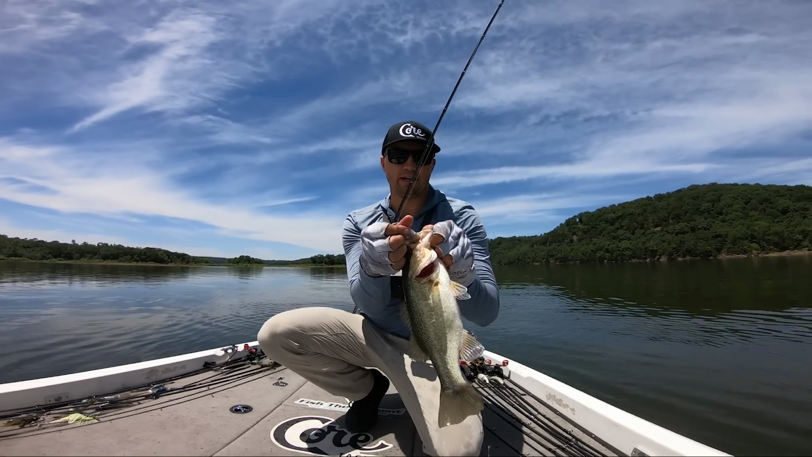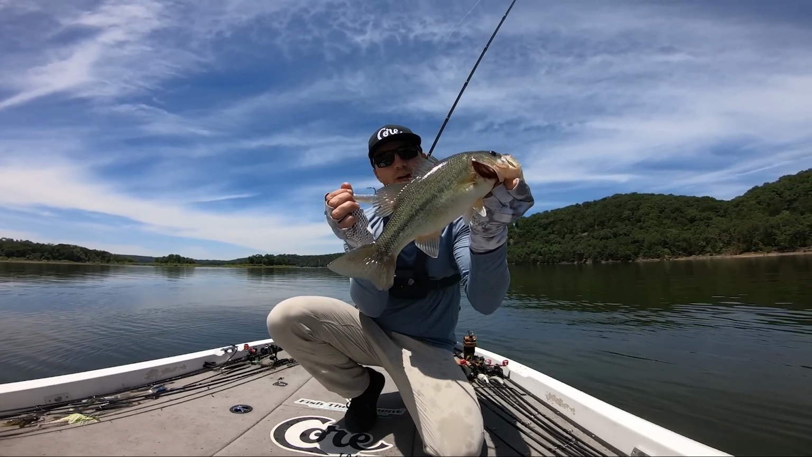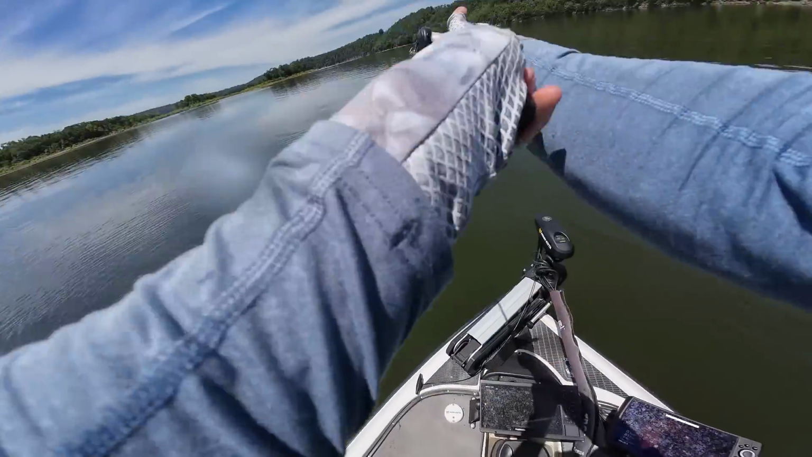Choking that thing right there. Oh my gosh. Spunk Shad, 3/8 ounce Core Tackle Tush. Just getting it every cast.